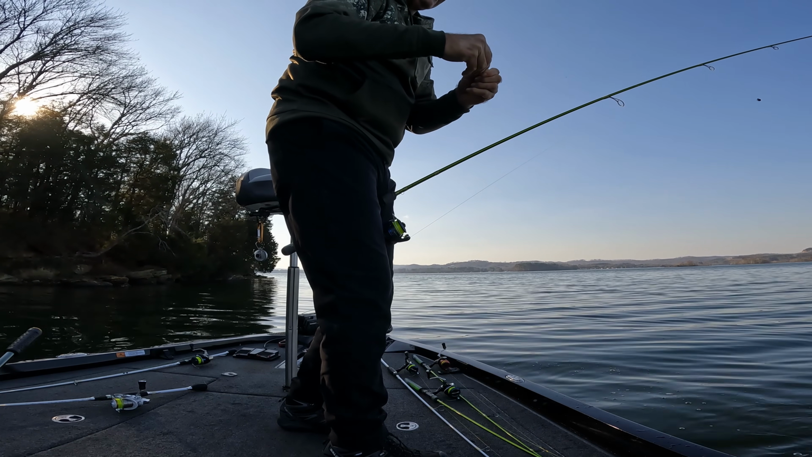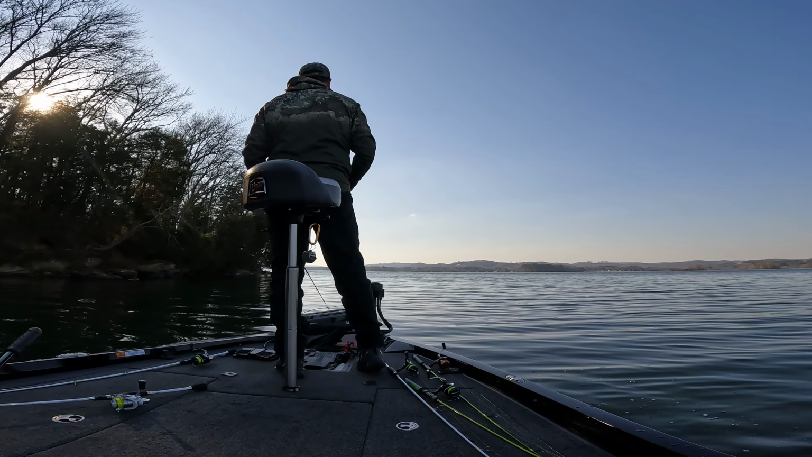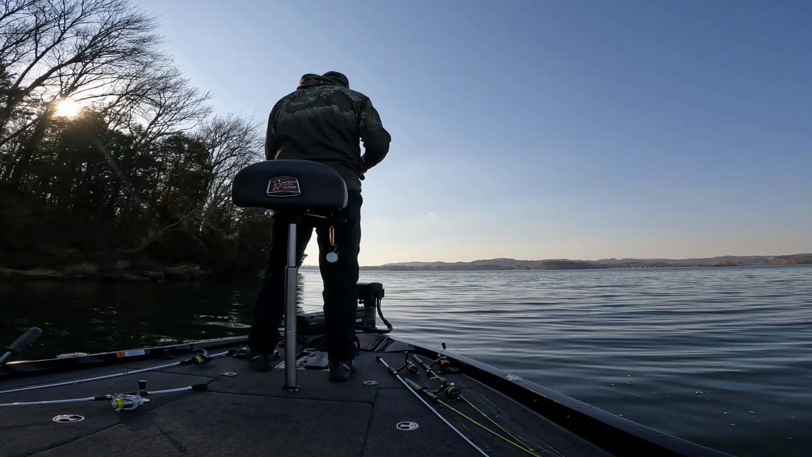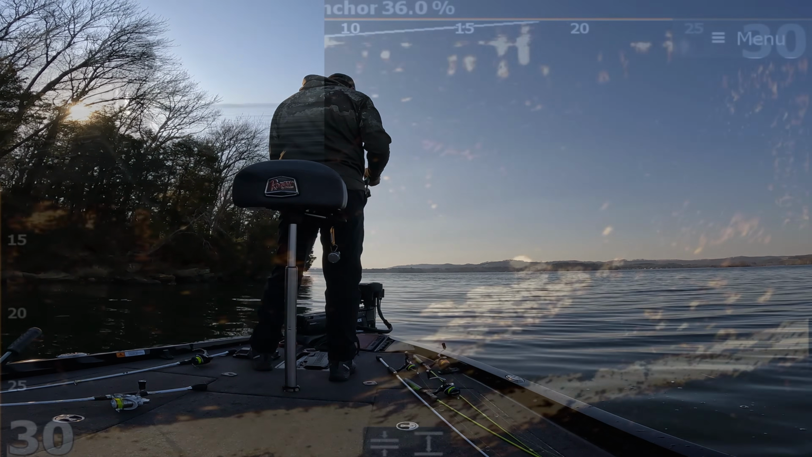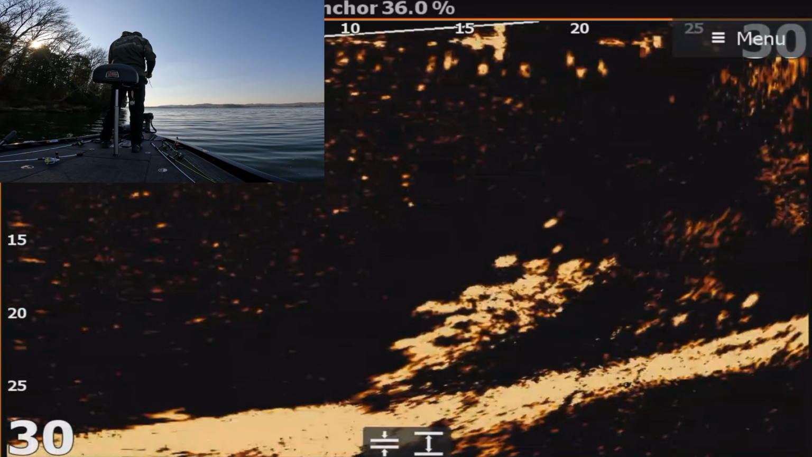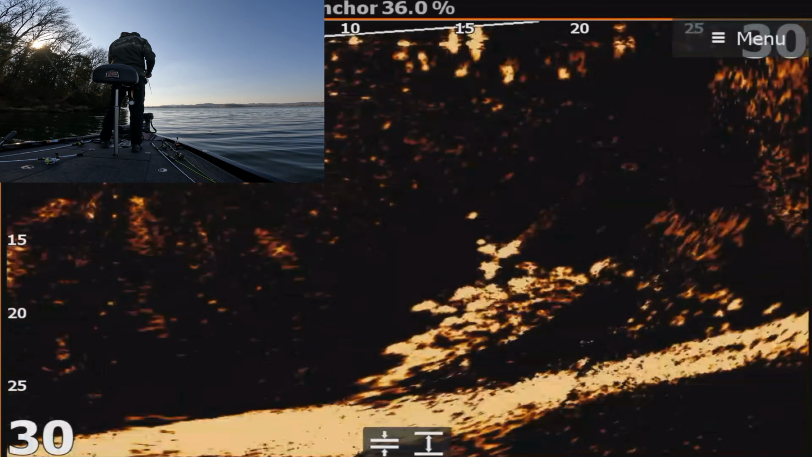Today is one of those days where you wish you could copy it and use it again next time, instead of one of those windy, nasty days where they won't bite. They're wanting it today. Let's see if we can repeat it again, just one right after another. There's already one looking at it. I saw him. Here comes another one. He's going to eat it.